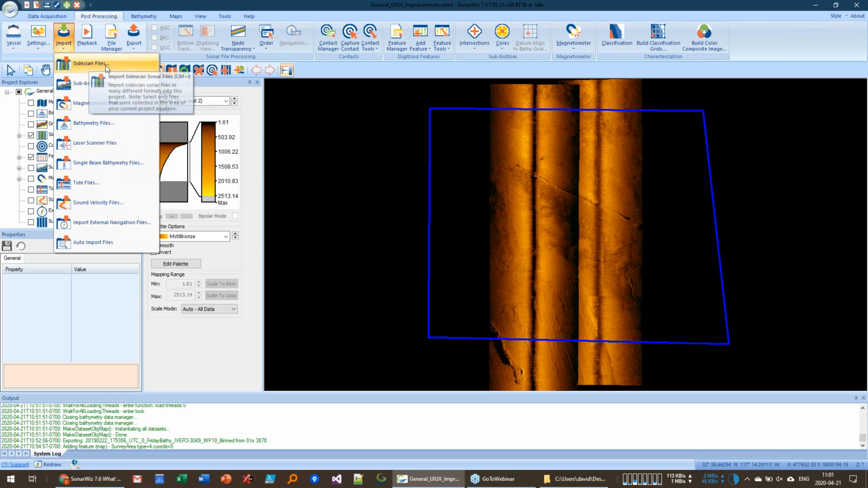So this one uses the side scan engine, and so you use a flat earth approximation, but you get very high resolution in the across track. This one here uses the Multibeam engine, and it ray traces every sounding down to the seabed. So you get an X, Y, and Z value for every sample, but you're limited to the number of soundings in a ping. So if you have 512 beams, then your imagery can only have 512 pixels across.